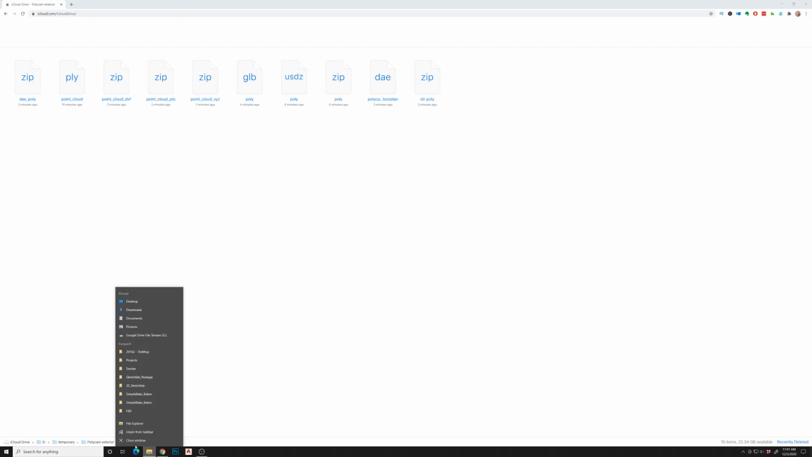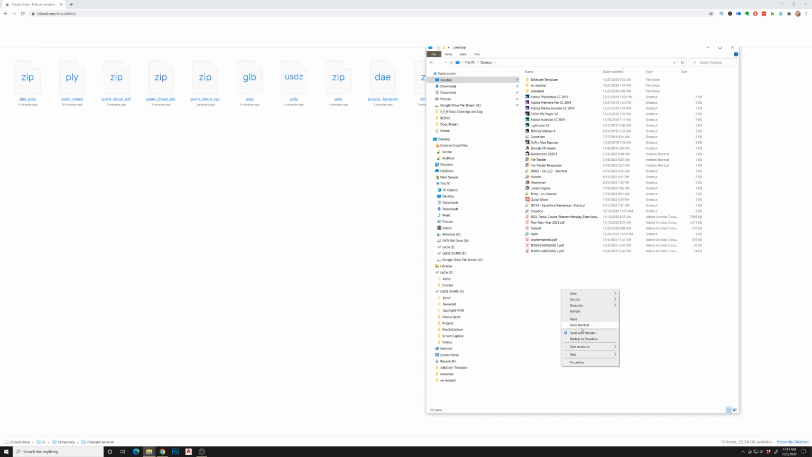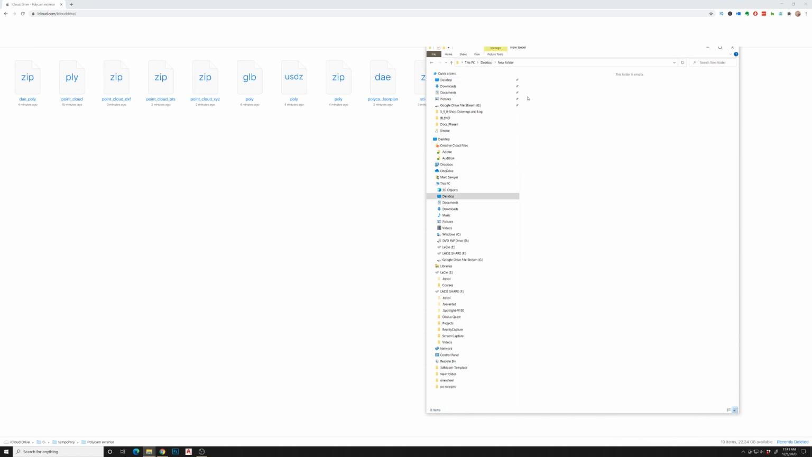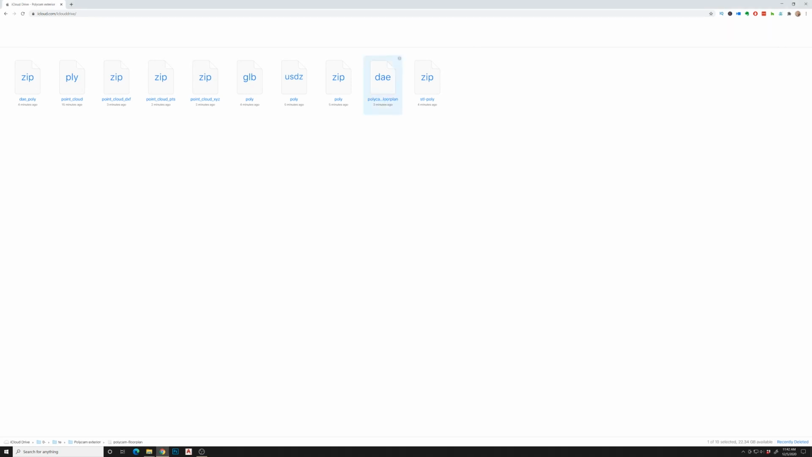All right, so here we are in the folder. I'm going to create a new folder here, and I'm going to upload all these to a link, but I'm going to download the DAE Poly and also the DAE floor plan. I'll show you the difference between these two. So select this one and I'll download it, and then I'll get this one and download it.